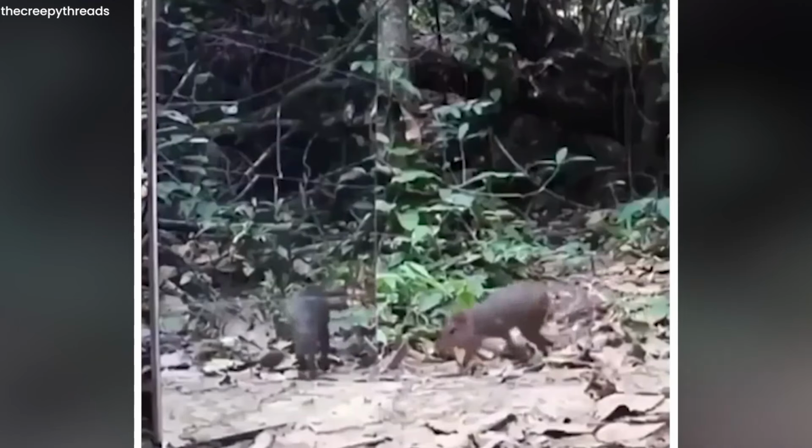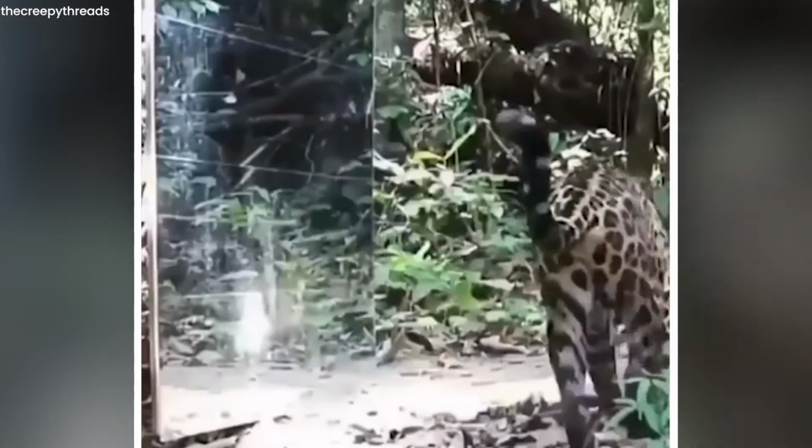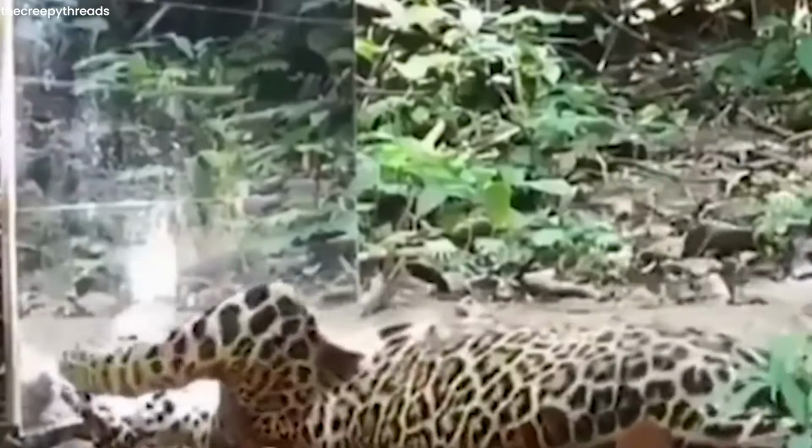Mirror in the woods. This footage captured by trail cameras shows one of the most rare sightings. It shows the reaction of different animals when they see their reflection in the mirror. All the animals get frightened and either run off or get jump scared and then stare back at the mirror, confused. This video can truly make your day.